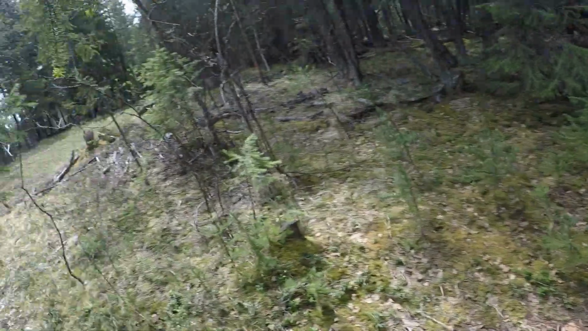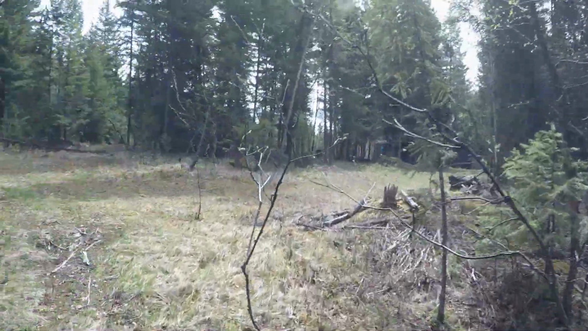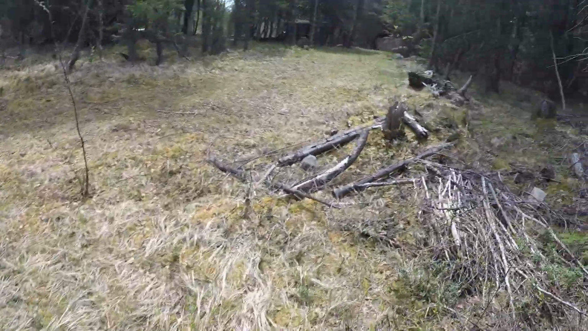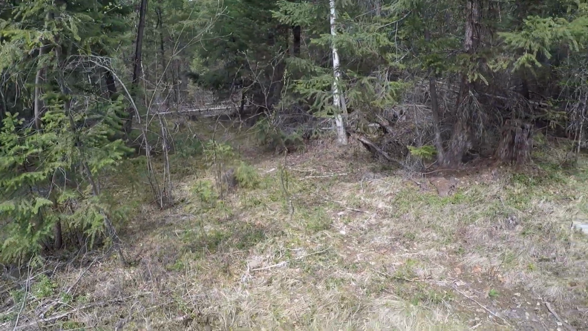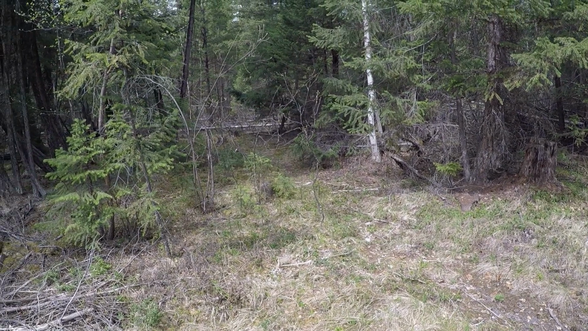Okay, so I'm just going to walk away. I'm going to look back at it here. Yeah, I think that's a good spot. I think it'll catch pretty much everything we want it to catch.